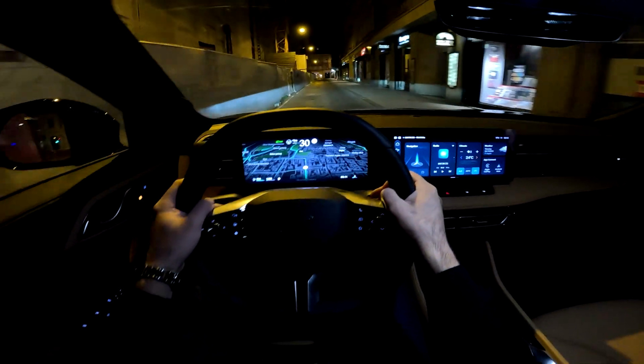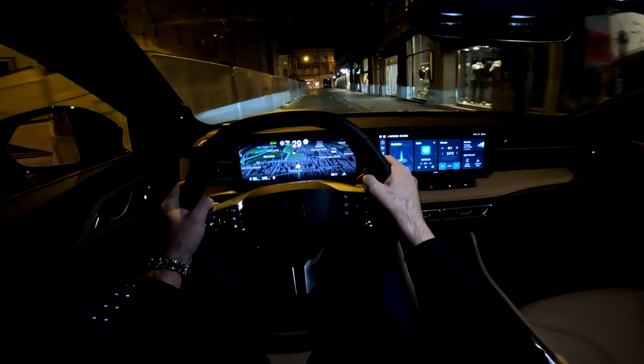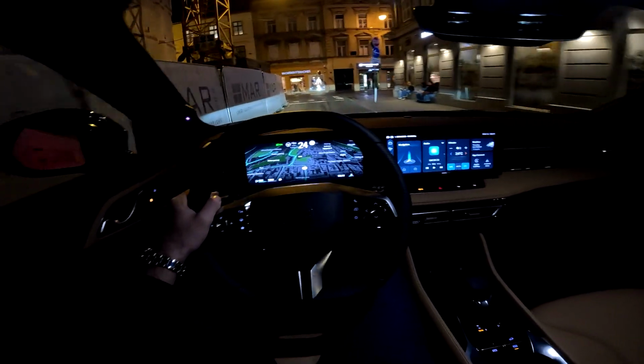The layout here in front of us is really gorgeous. We have the 12.3-inch digital cockpit and the 12.3-inch touchscreen, and they are connected, so you have the floating feel when you see this dashboard.